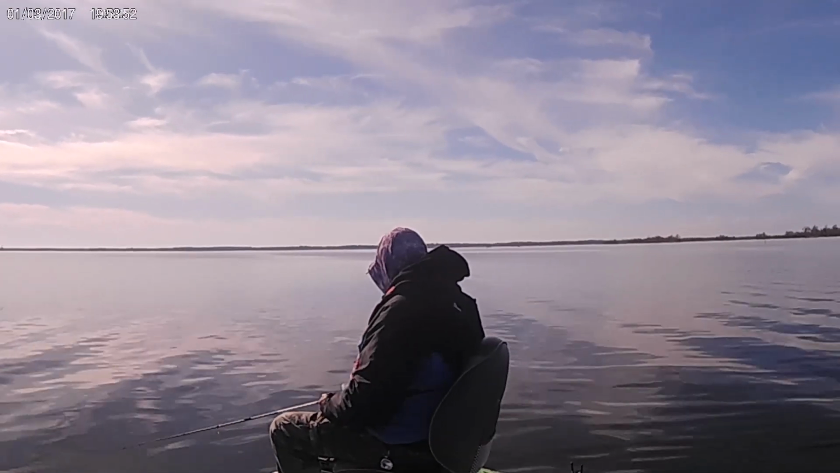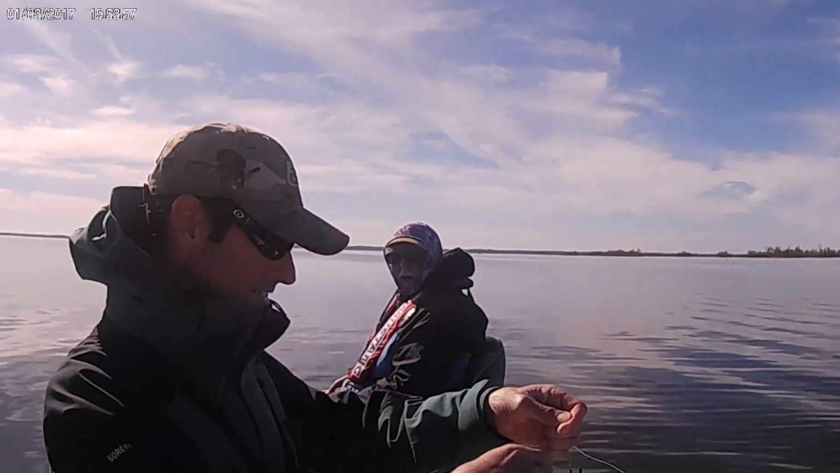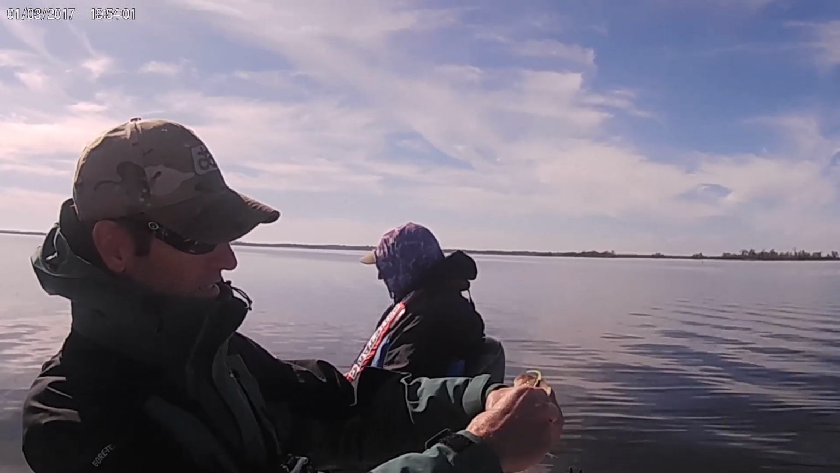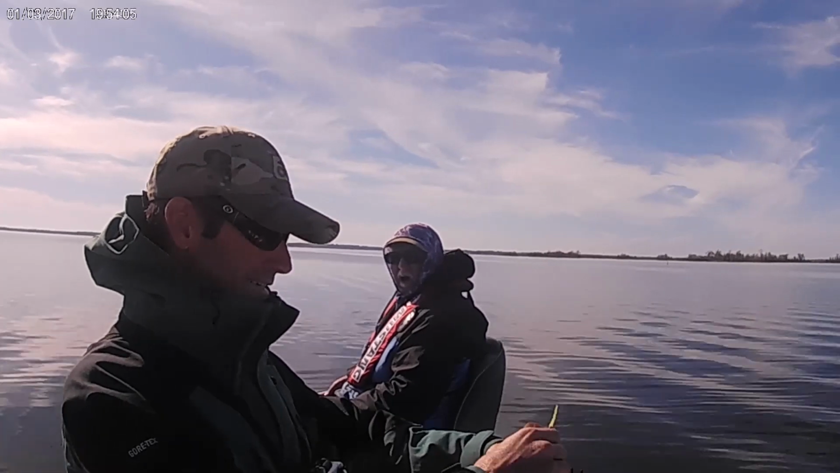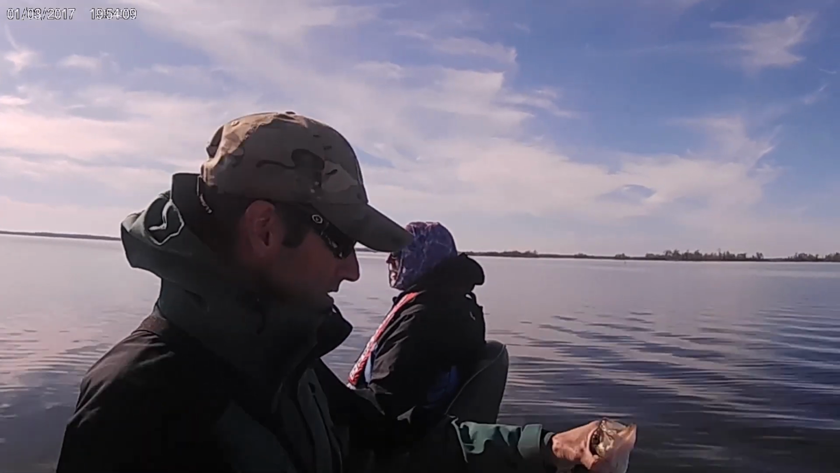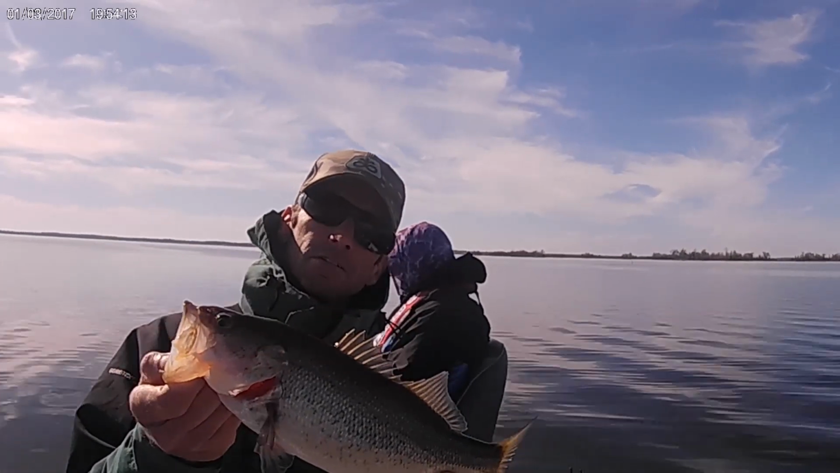Why do they call them a ditch pickle anyway? Because they hang out in ditches and they look like a pickle. Green. Look like a pickle and they hang out. We already eat this one. He's legal. I know, but why eat that when I can eat a crappie? Yeah, they don't taste near as good as crappie.